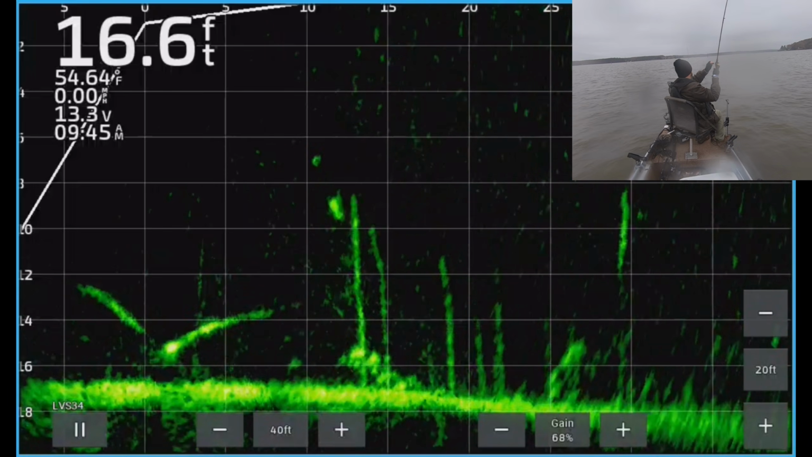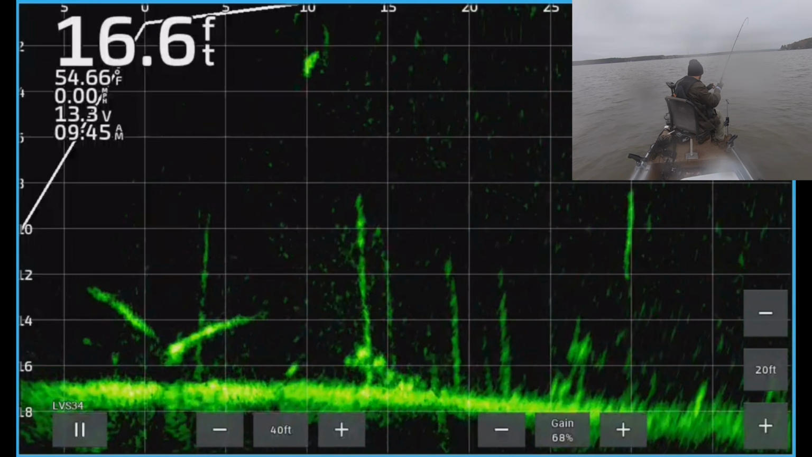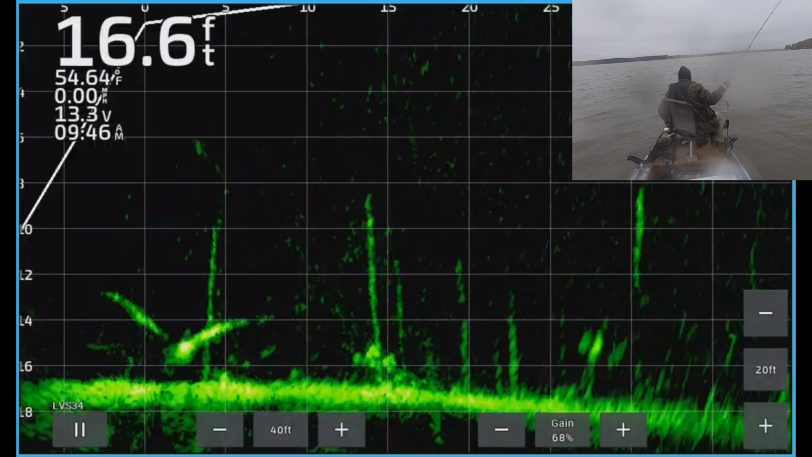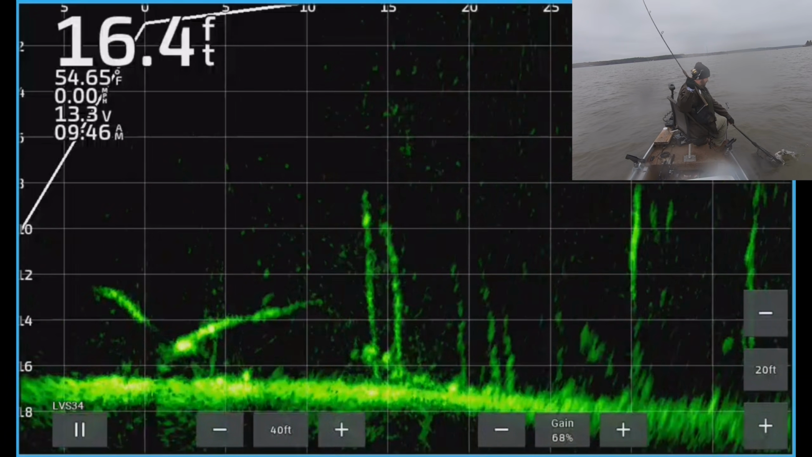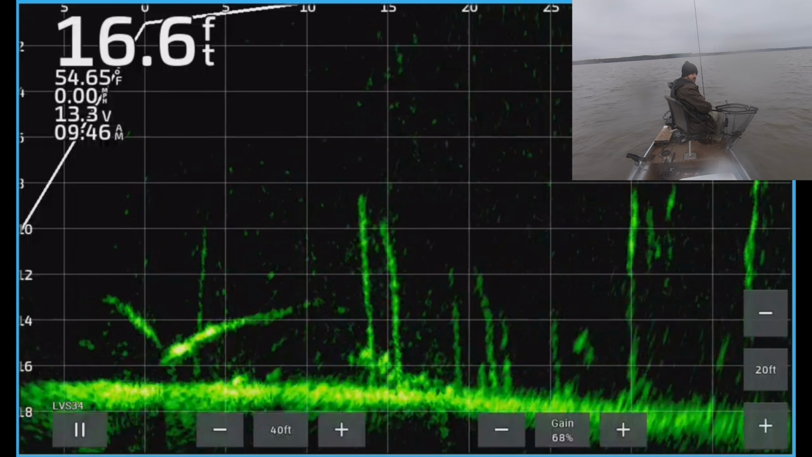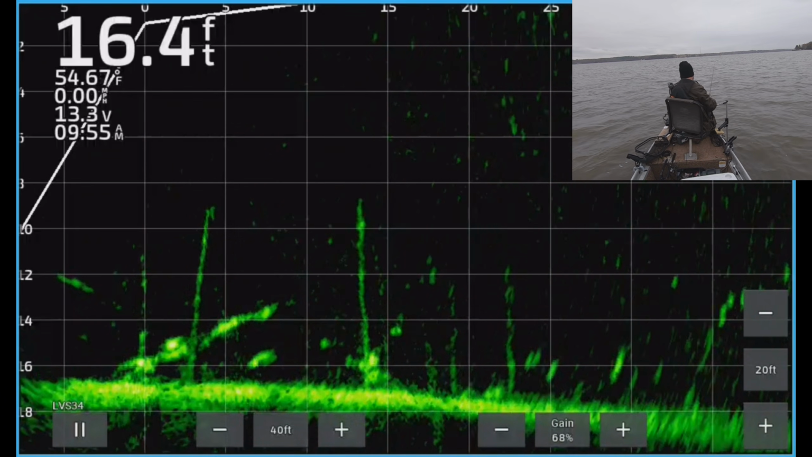Here comes one, bam, got him. See, that's a good fish. You can tell by the way he's moving up there that I'm having a little bit of trouble bringing that one in. When you see me bring out the net, that means it's a big fish. That's a bigger fish there. That's a good one. That's probably a 12-inch fish, maybe 12 and a half.